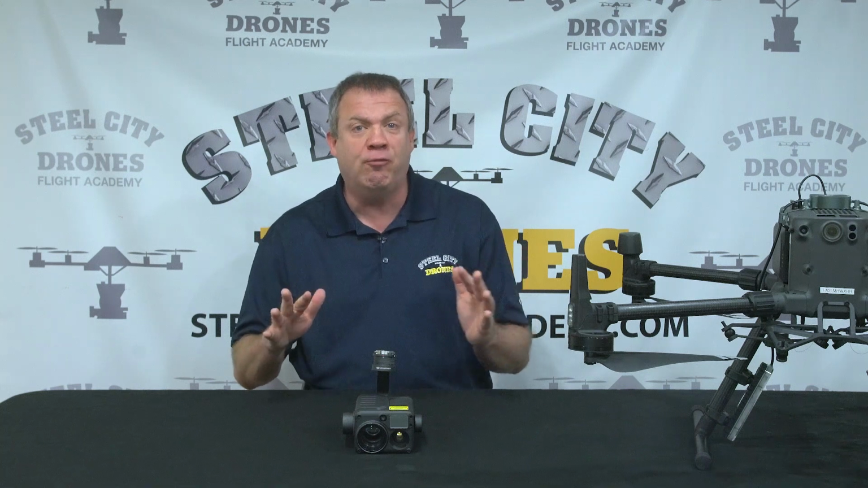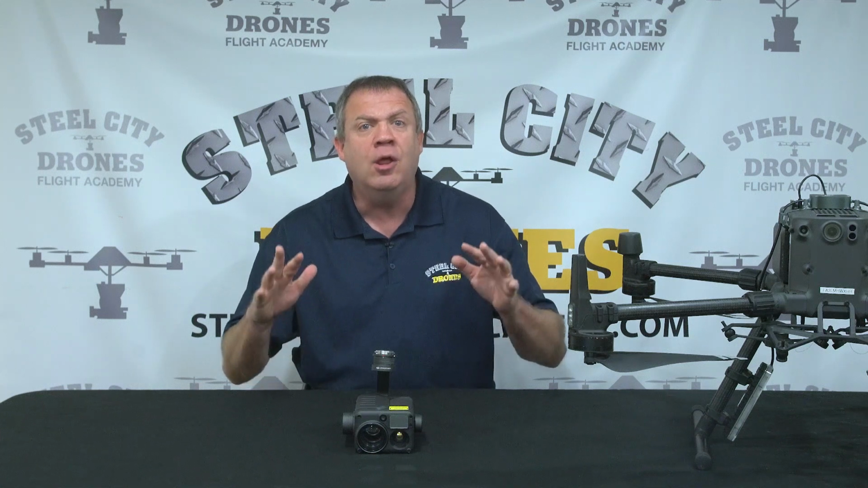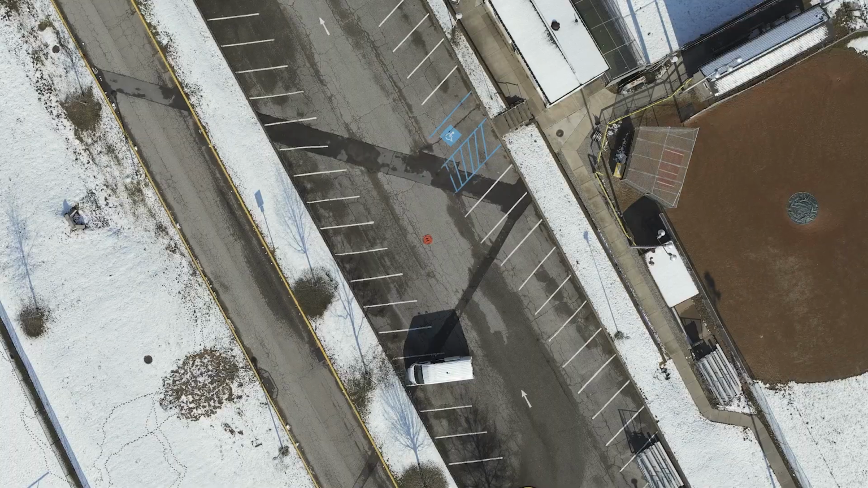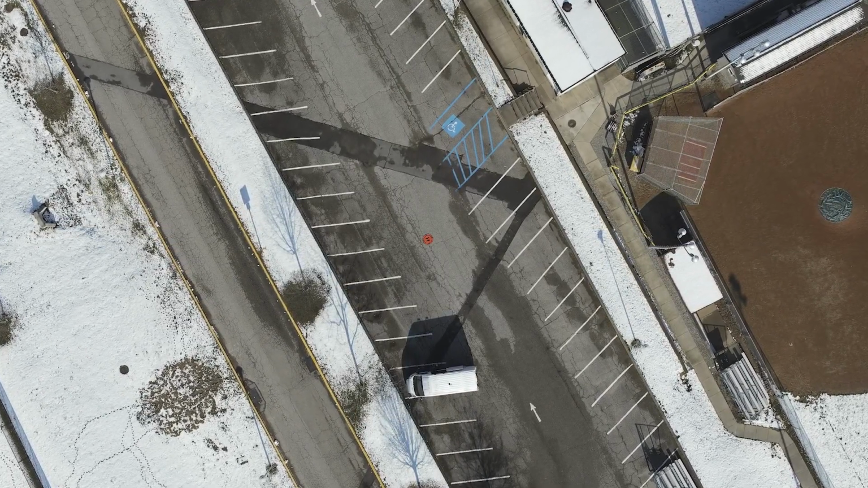So first, before we get into the survey grade and mapping application, let's break down the resolution differences between what I would consider the three cameras: wide, zoom, and P1. I did a test where we had the drone directly over our landing pad.